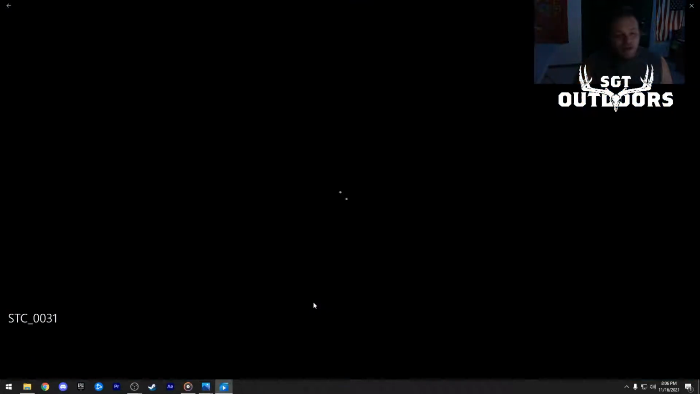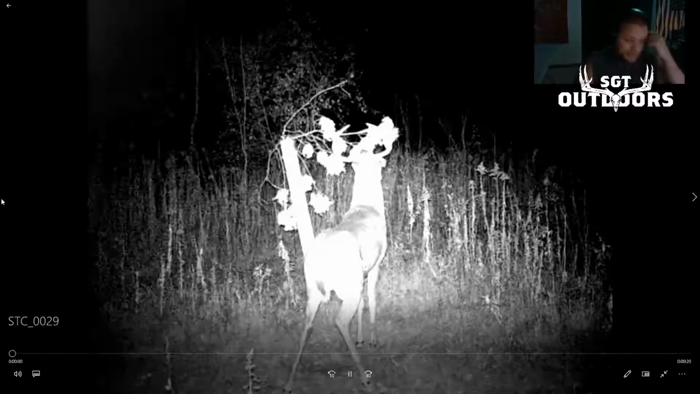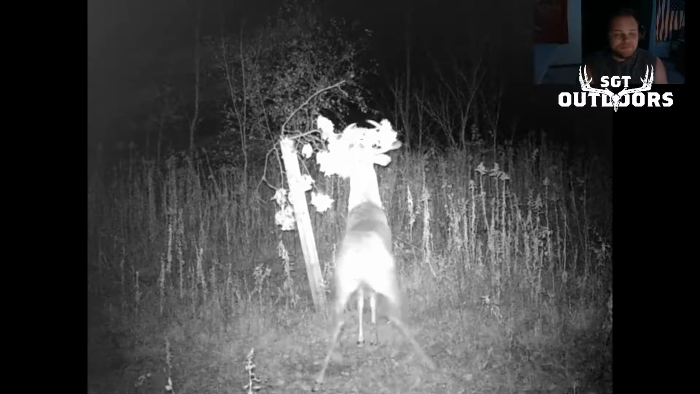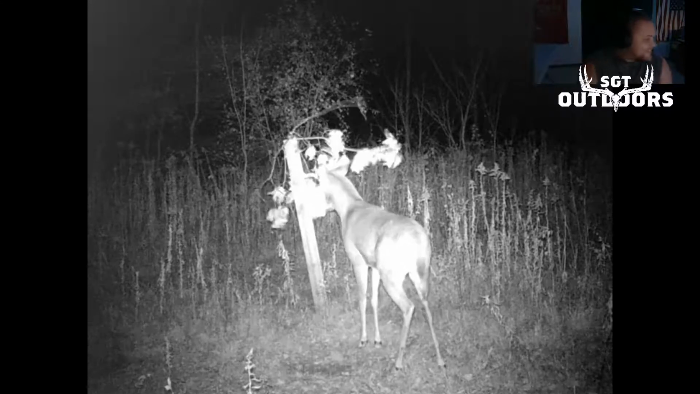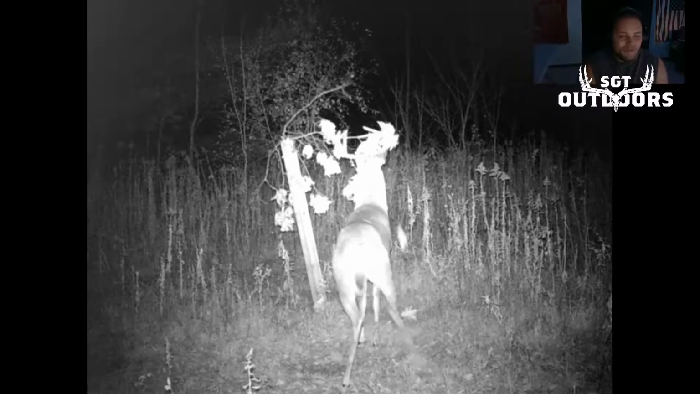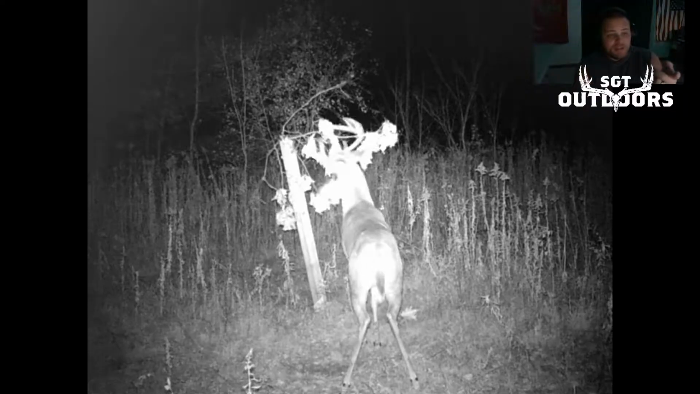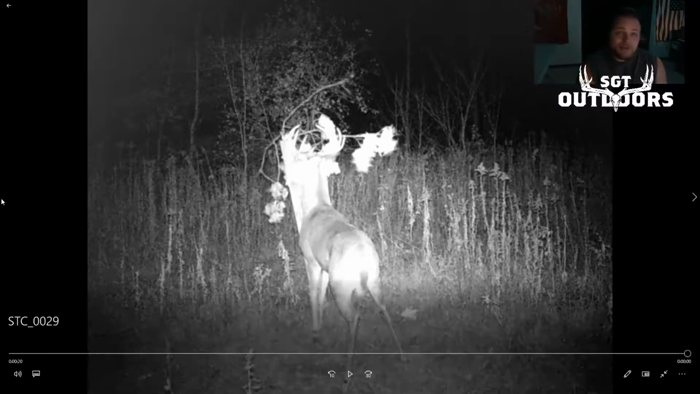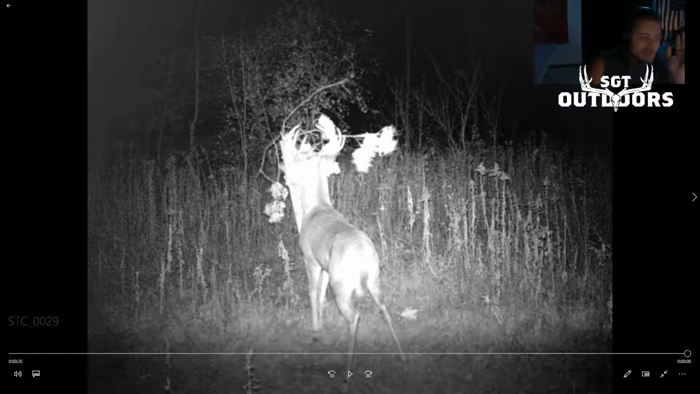So we have this buck on November 3rd at the scrape post. He is going to town on our scrape post on November 3rd. And he has all his tines. All 10 points are there on November 3rd. And man, what an awesome video of this buck. This buck didn't show up until after I killed the 11-pointer. So that's pretty crazy. But there's the 3rd, and I think this file was at like 10 or 11 p.m.